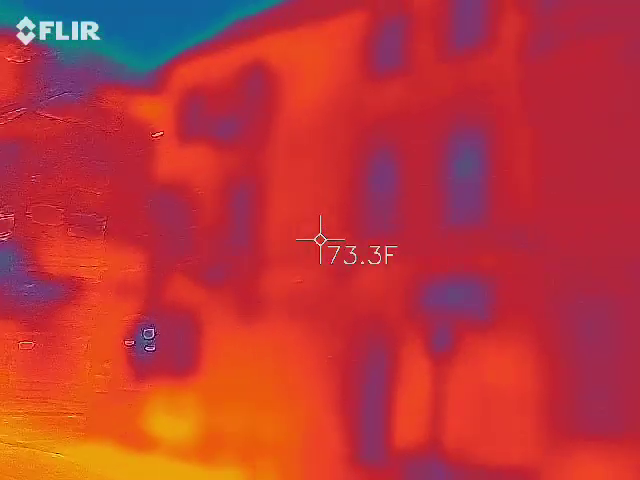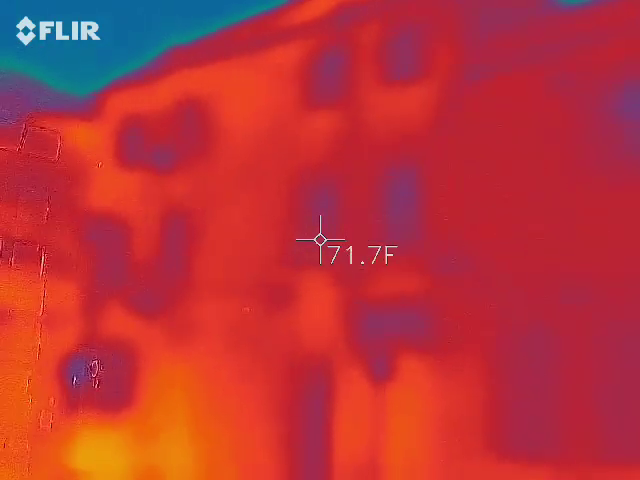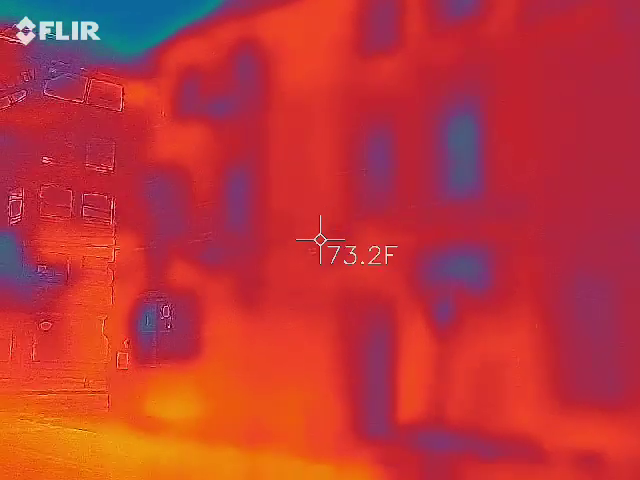So if you can just be filming that very slowly, let everybody catch up and I'll tell what's happening there. The windows turn blue, so tilt it however you need to because we're looking for those darker blue in there.